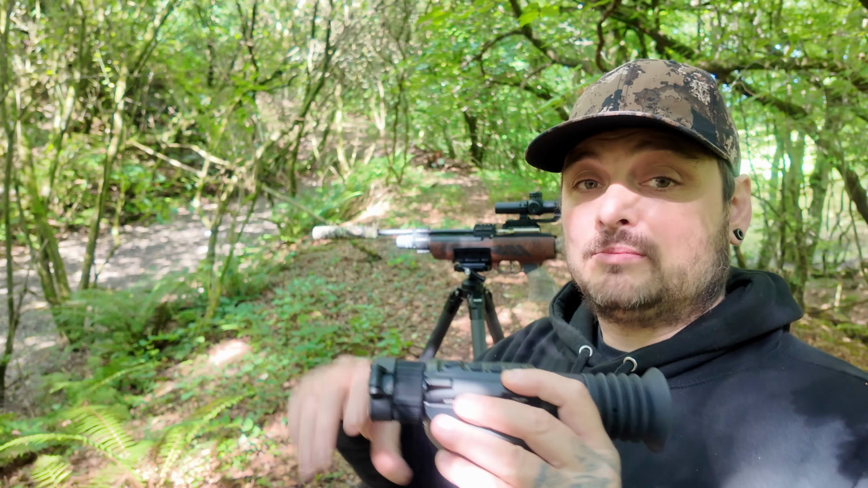When you zoom in as well, it loses massive amounts of quality. It's not very good as you zoom it in. You have to play about with it a load more. I didn't rate it as a scope. All in all, the 3 things that it's billed as being for £800, it didn't tick any of those boxes remarkably well for me.